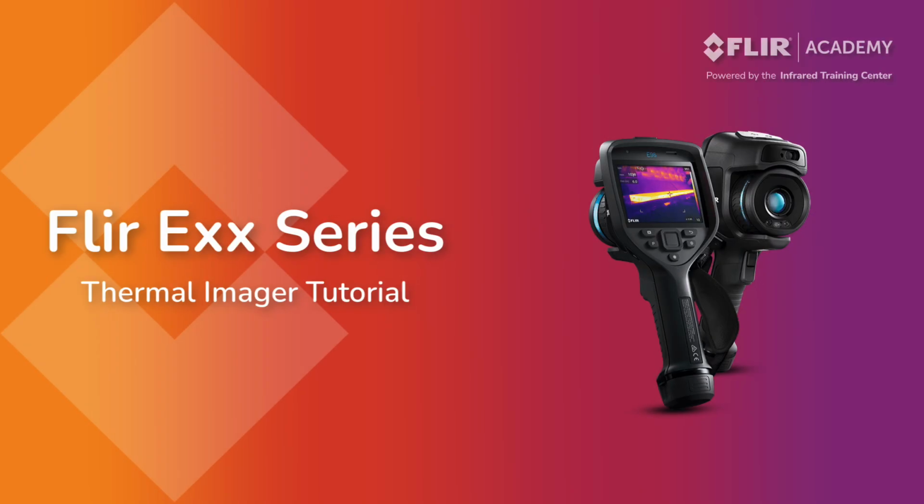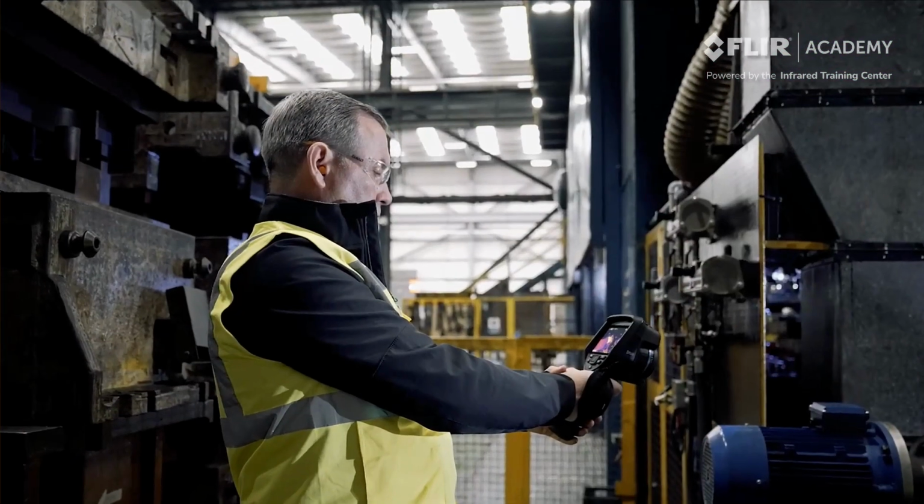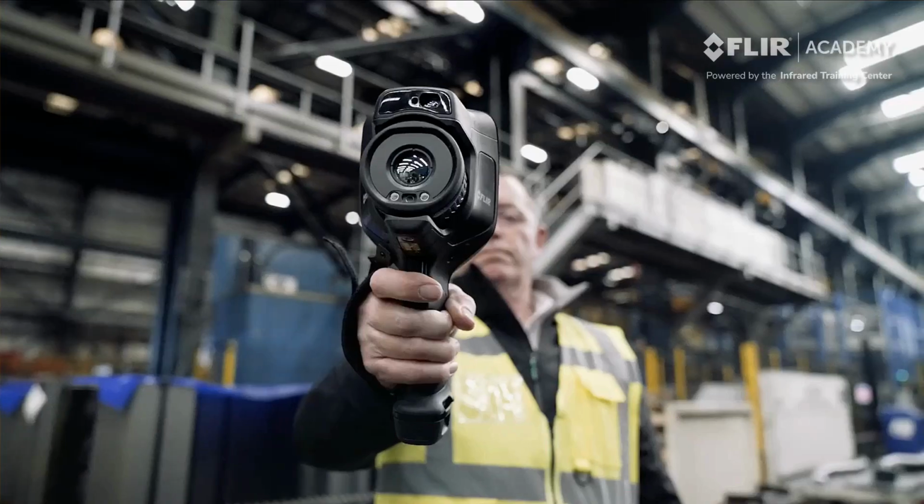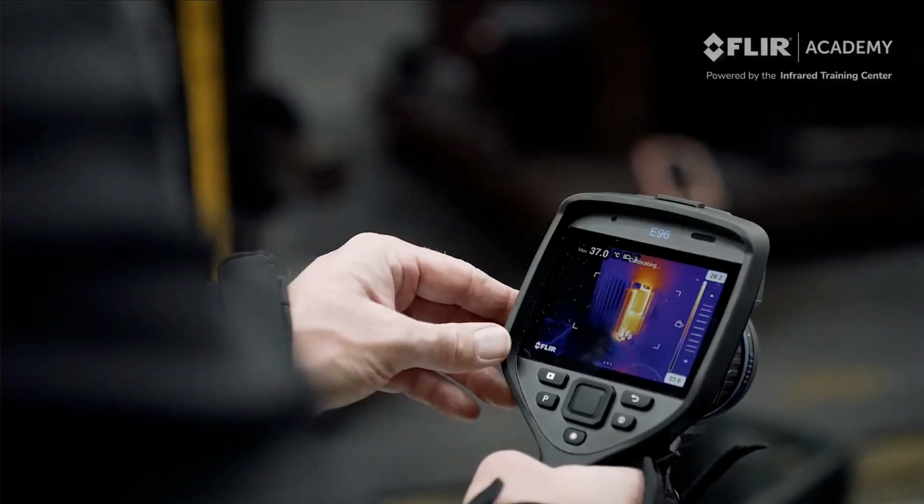Welcome to the Flir Exx Series tutorial that covers the basics of operating your thermal imager. Before we start, it is important to remember that knowing how to use this camera is just the first step. To get the most out of your thermal imager, thermographers must also understand how to interpret what they're seeing, and that includes how to accurately measure temperatures.